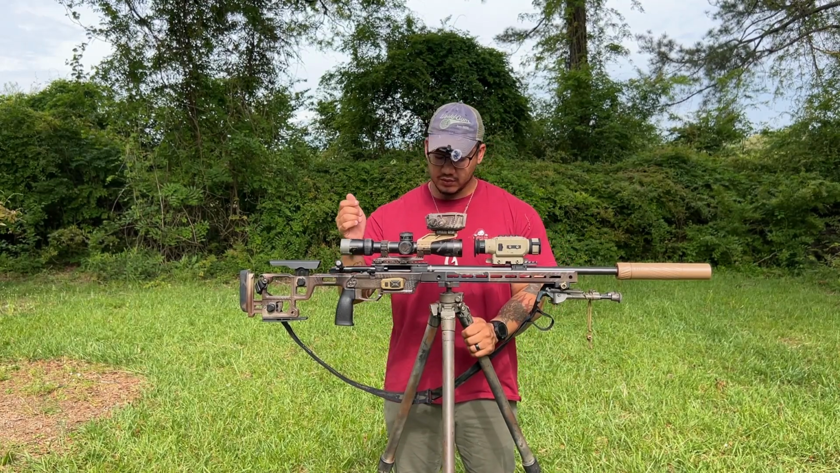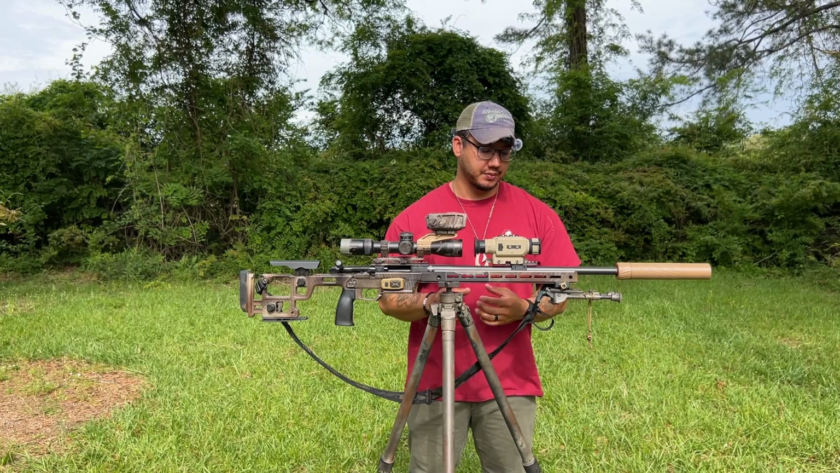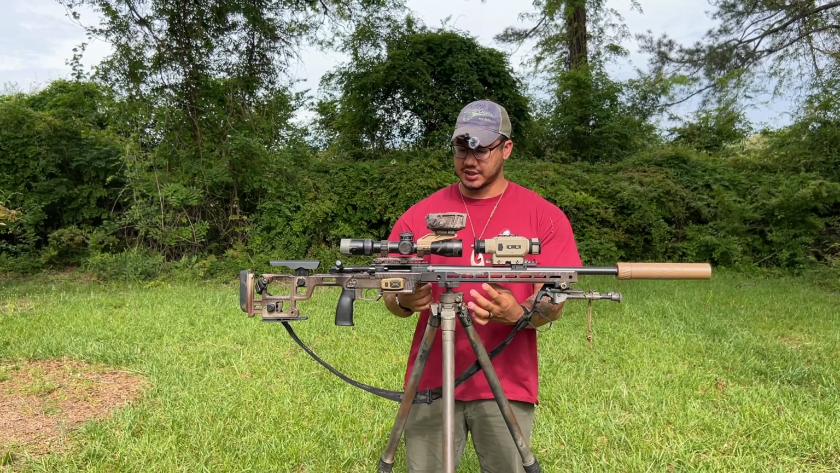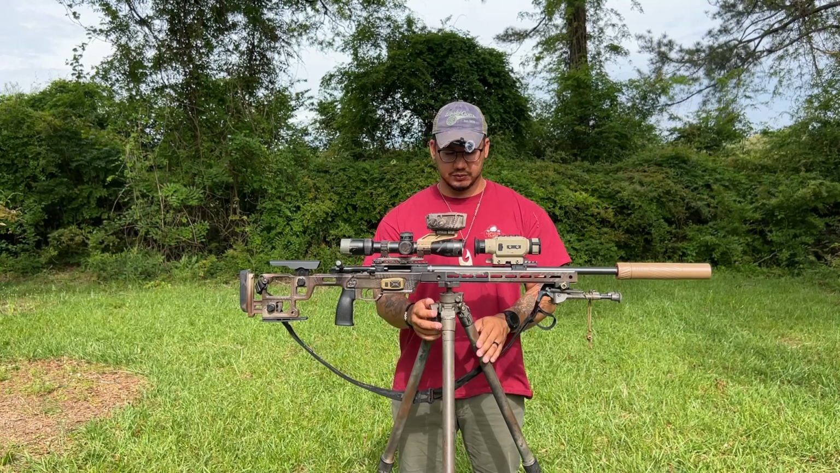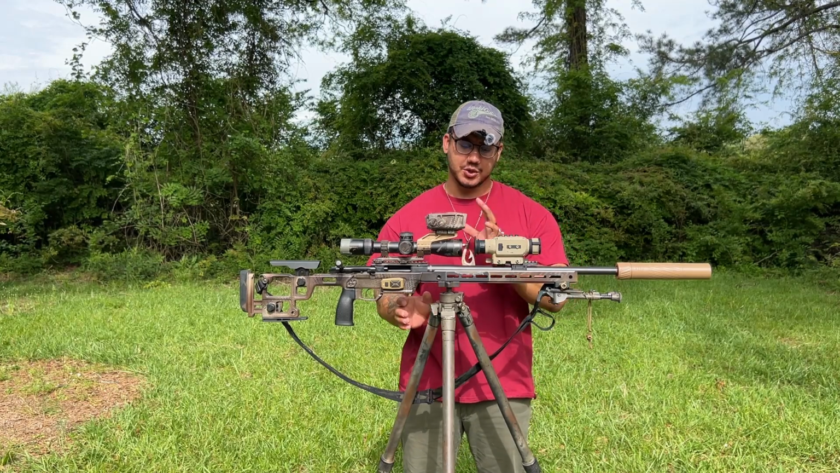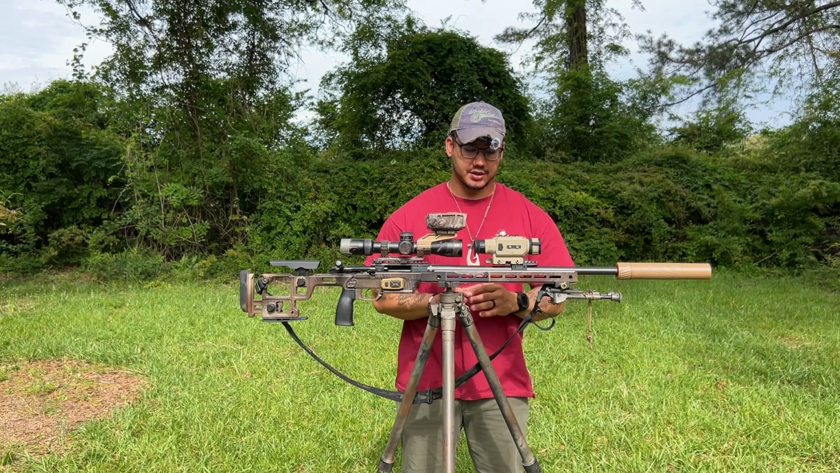Moving on to the next con is POI and POA shift. Point of aim, point of impact shift. Depending on what you mount this to, so this is mounted to a bridge, and it's essentially not even touching the barrel. This is just something else I have to test as well with this video. So as we're moving forward, we'll be testing this together in real time, so there'll be no bias involved.